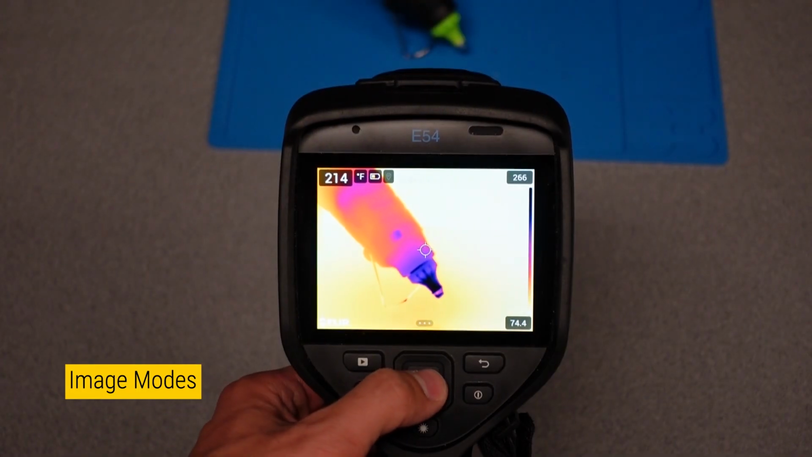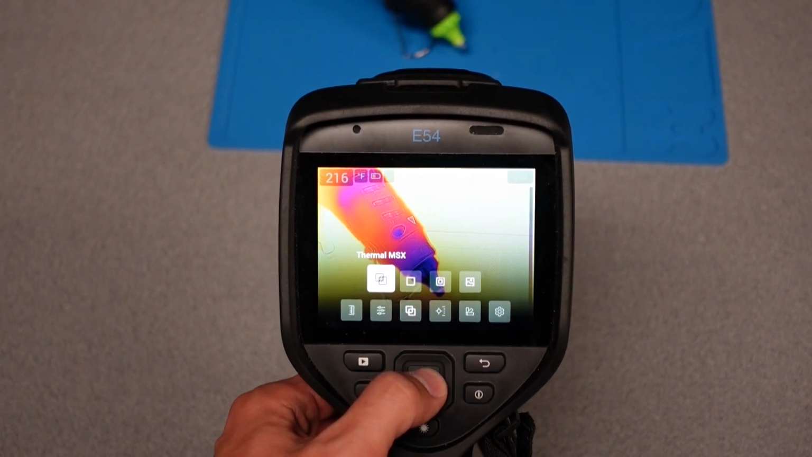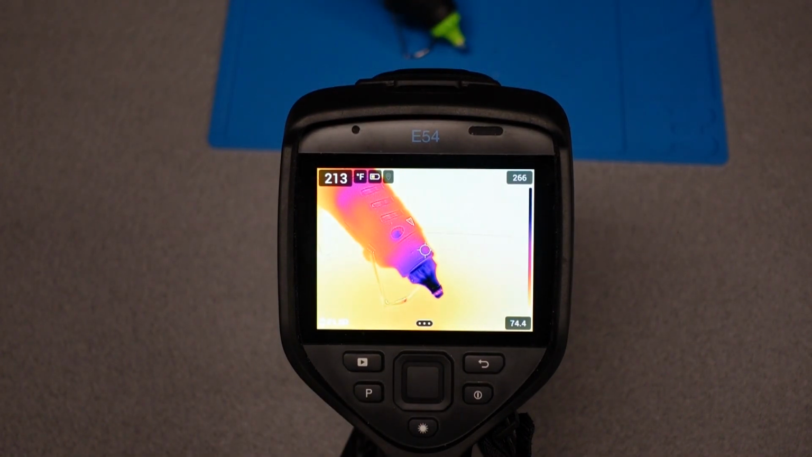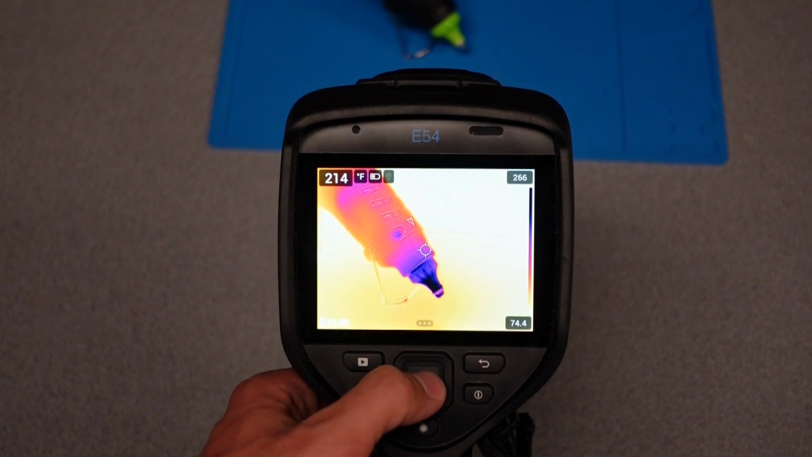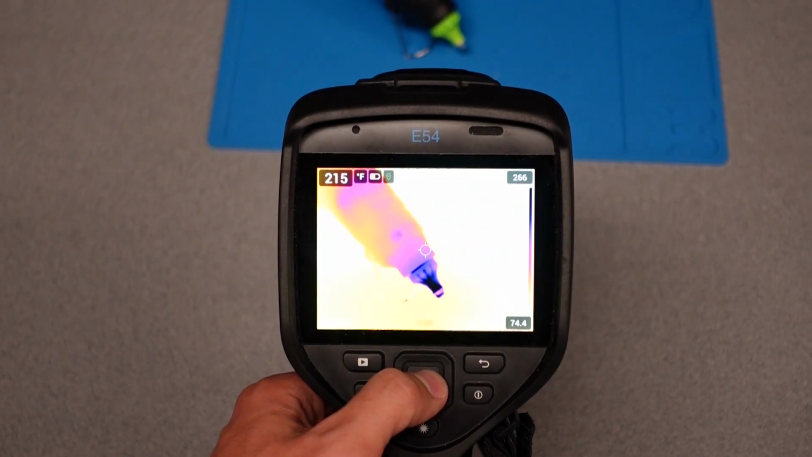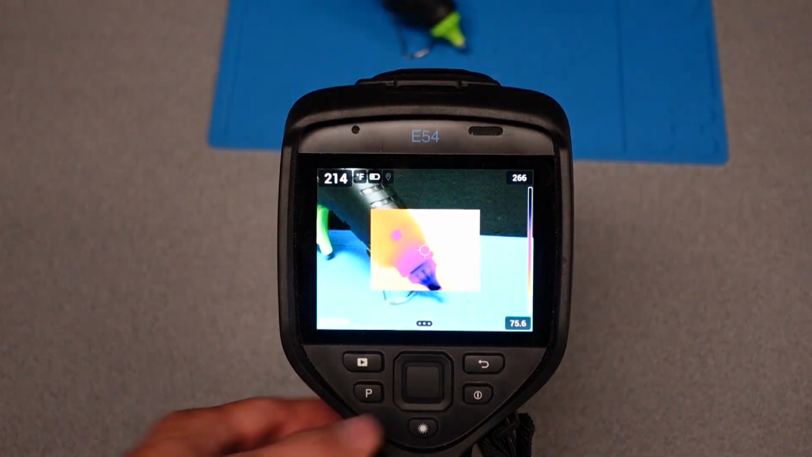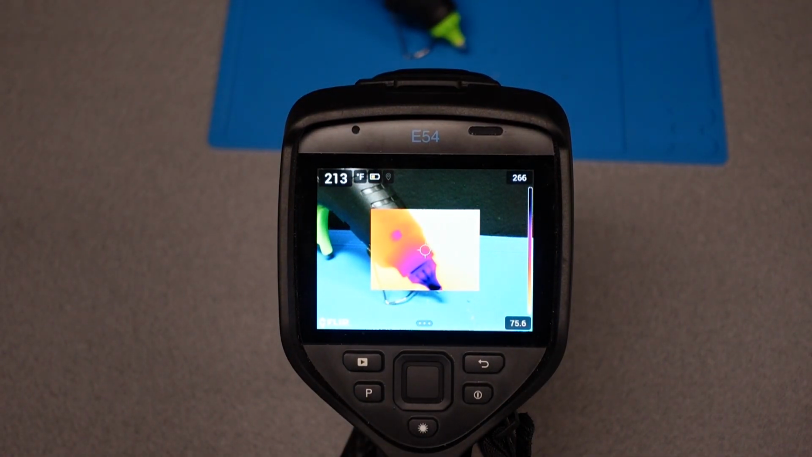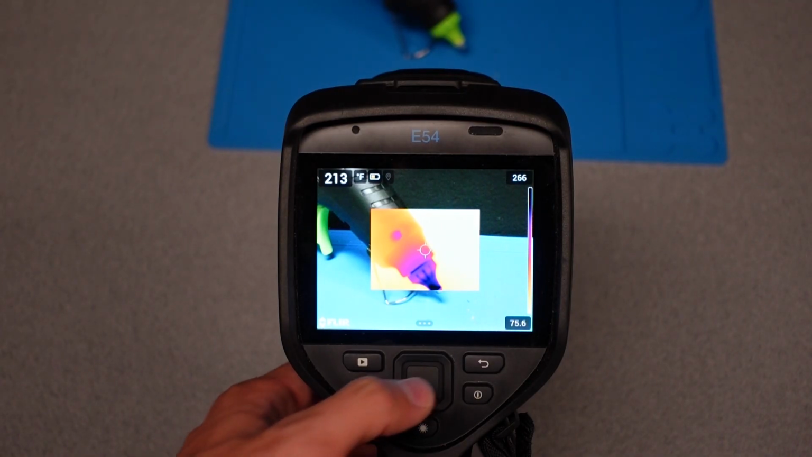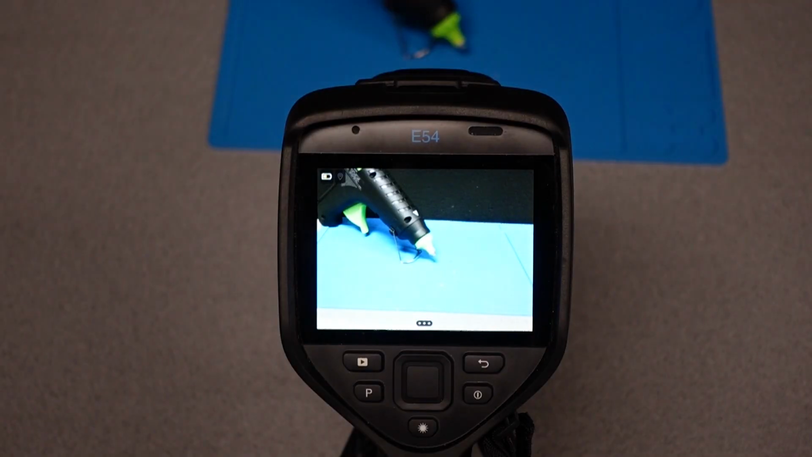The image mode options are Thermal MSX, which overlays a digital image on top of the thermal one, Thermal, which shows just a thermal image, Picture-in-Picture, which shows the thermal imaging in the middle and the digital image around the border, and Digital Camera, which shows just the digital image.